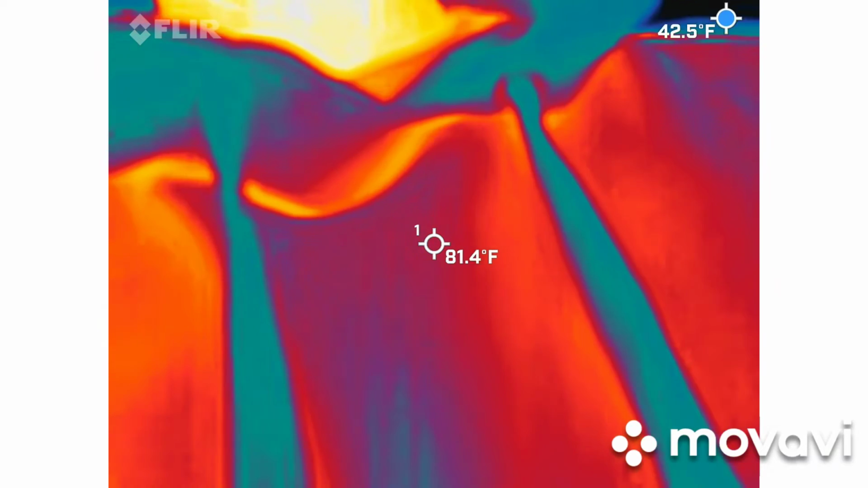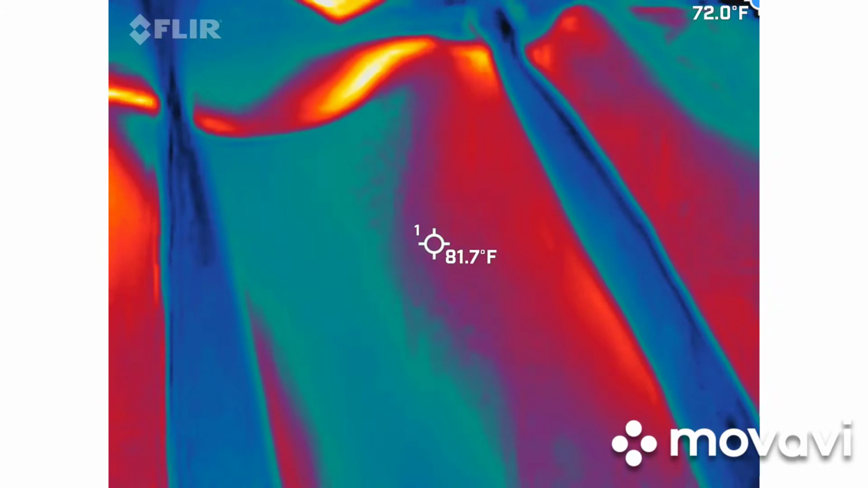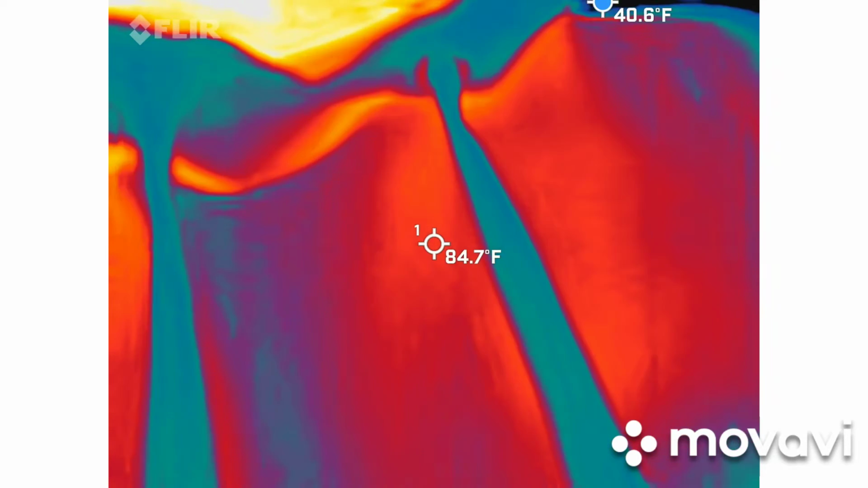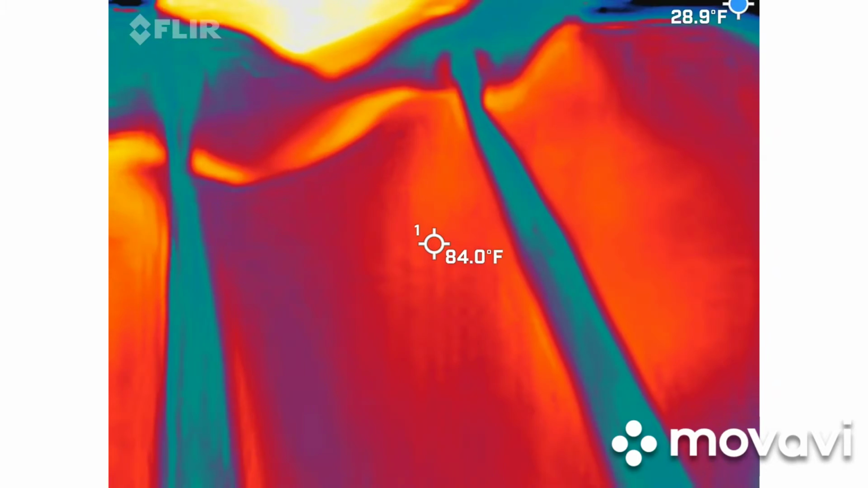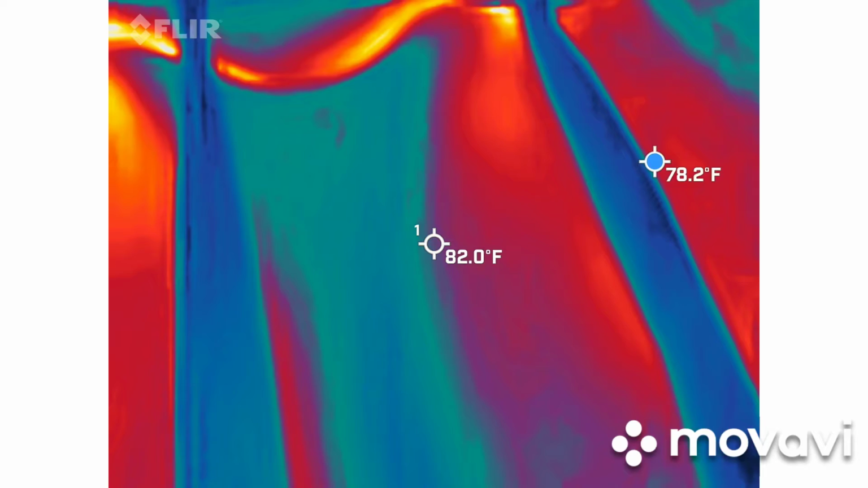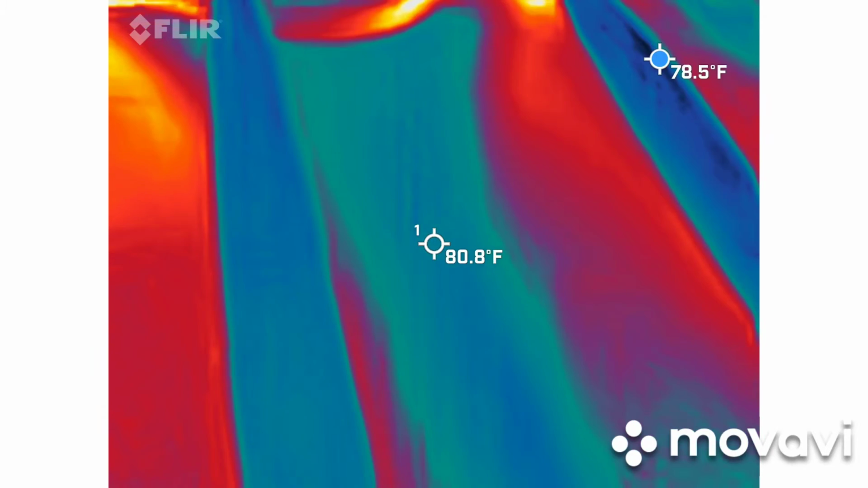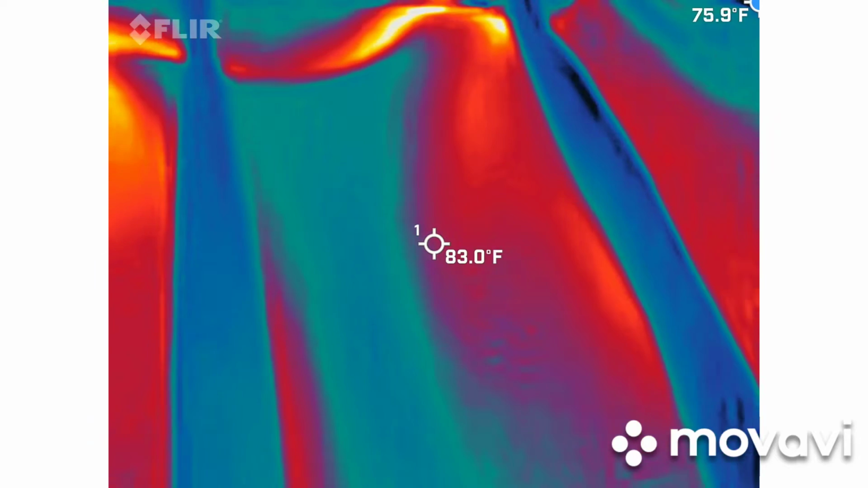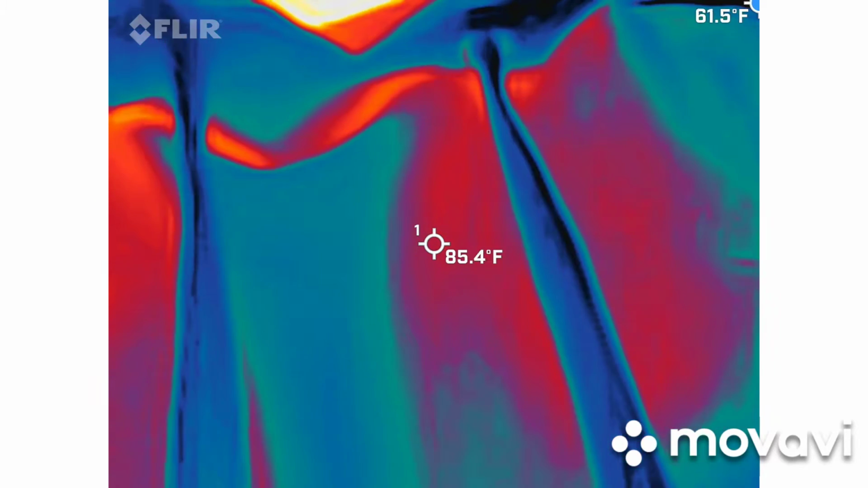There's also a blue dot that's bouncing around the frame. When you get that tomorrow morning, that blue dot is telling us the coldest area in the frame at that particular moment. The user will have a cheat sheet bar over here on the right-hand side. It tells him the highest temperature and the lowest temperature, so he can see what the different gauges are. With that, we are going to record most of the night.